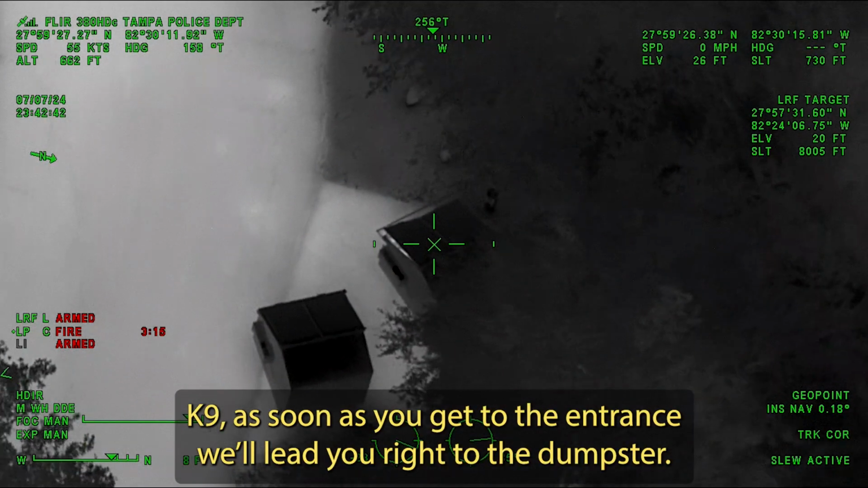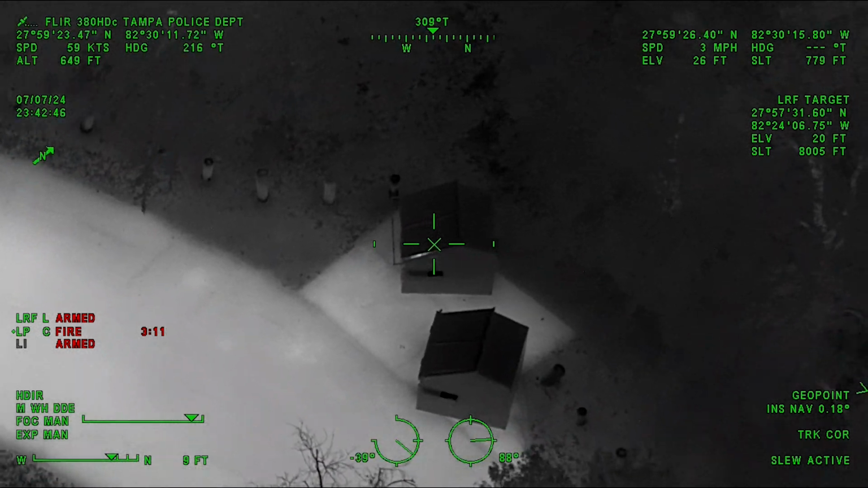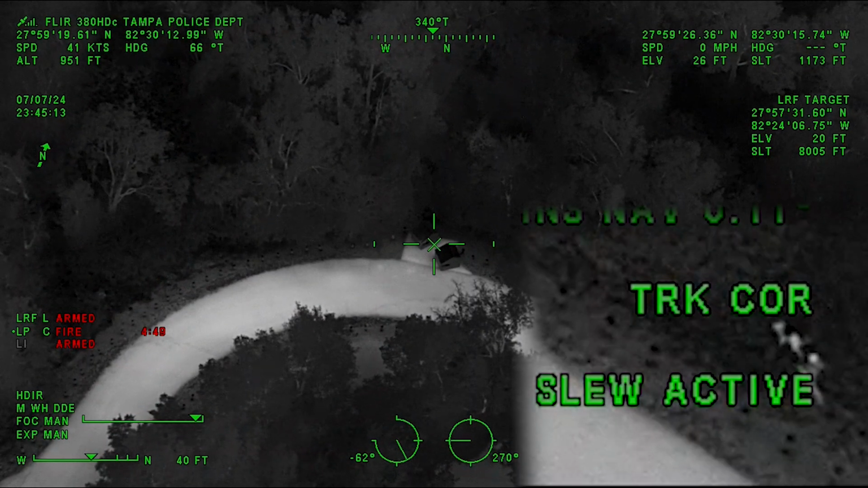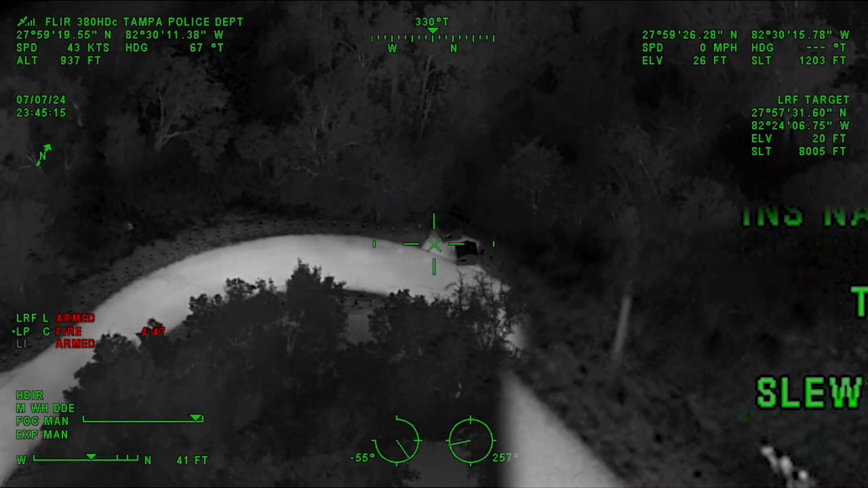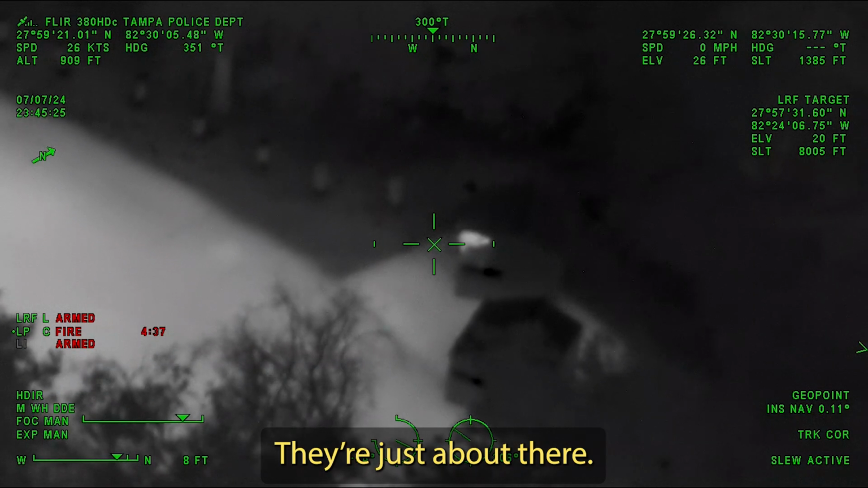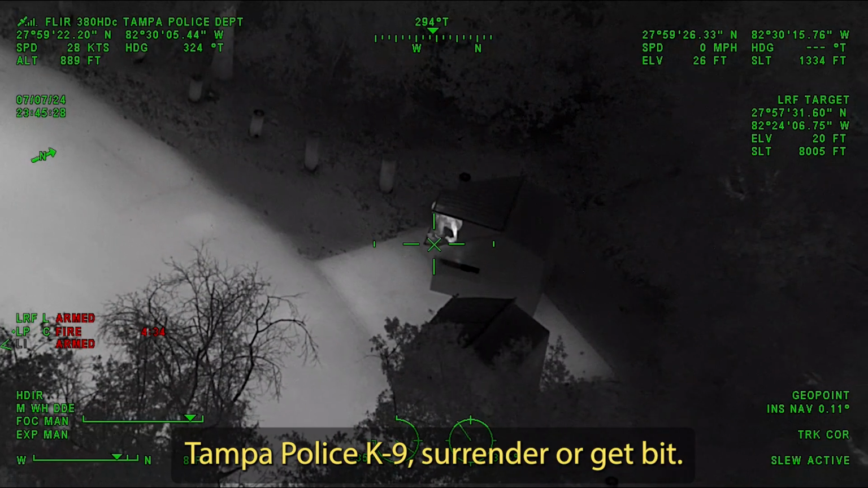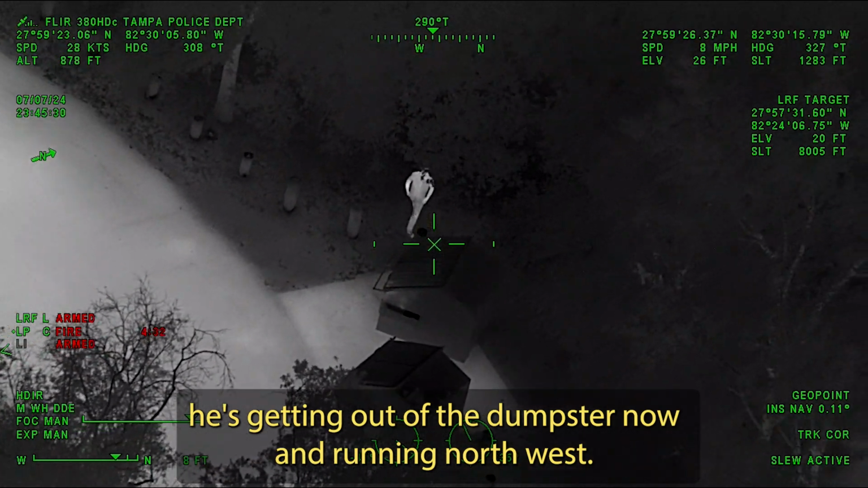K-9, as soon as you get to the entrance, we'll lead you right to the dumpster. When he was peeking through the lid of the dumpster, I had actually zoomed out far enough to see K-9 was coming up on him. So I thought that this was going to be an early conclusion. They're just about there. Until the lid flew open. Stay K-9, straight on, get back! He's getting out of the dumpster now and running northwest.